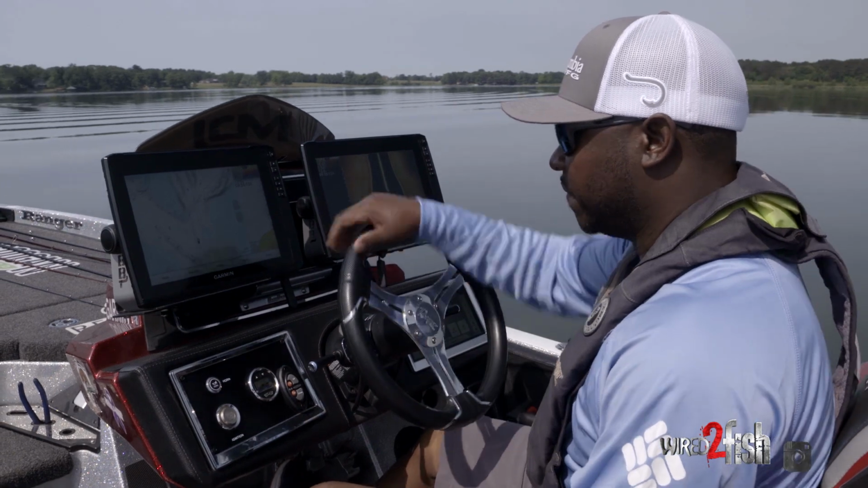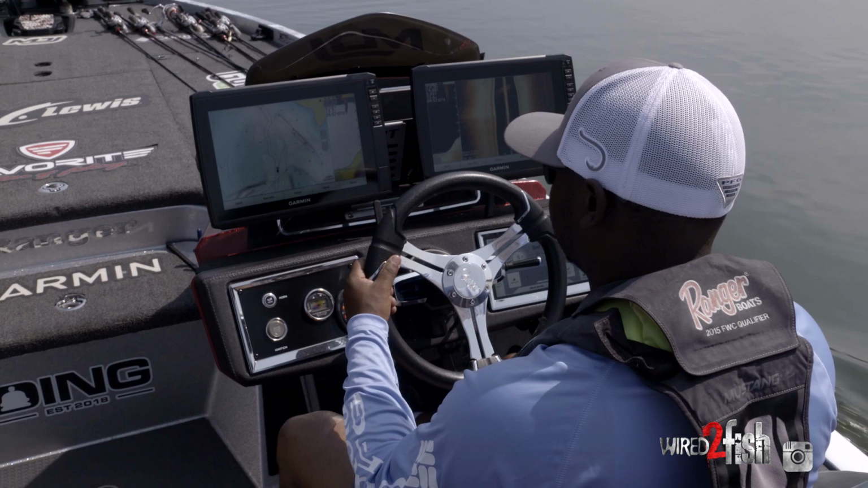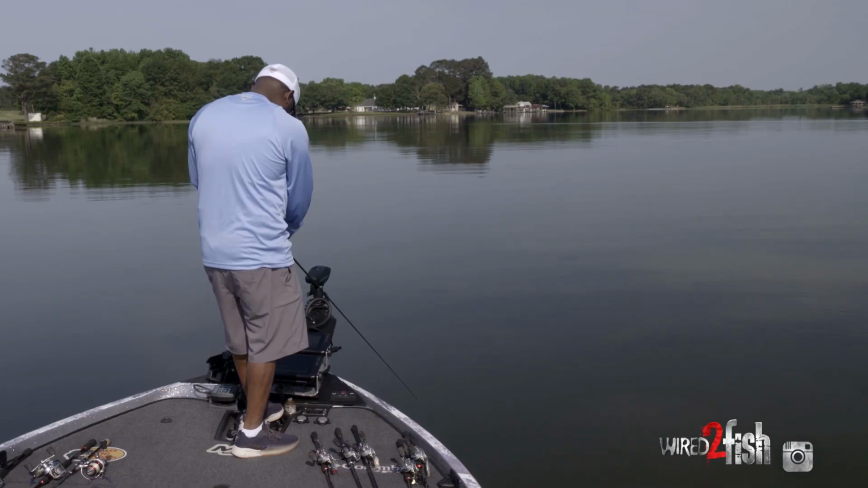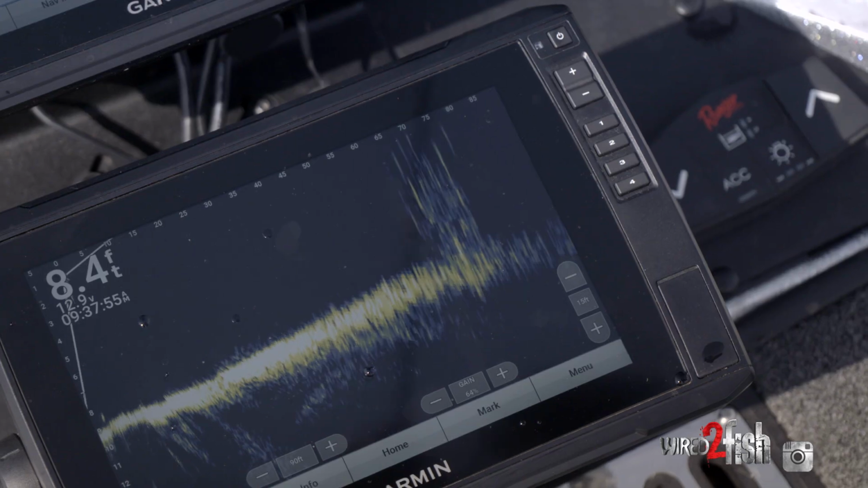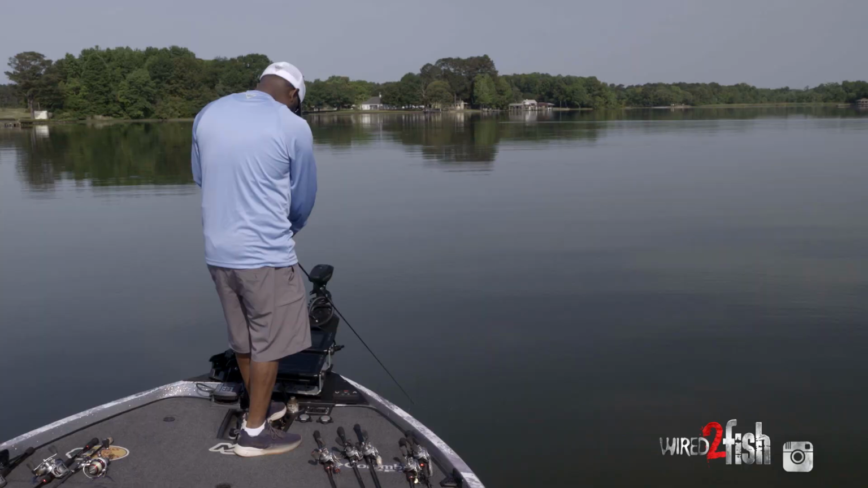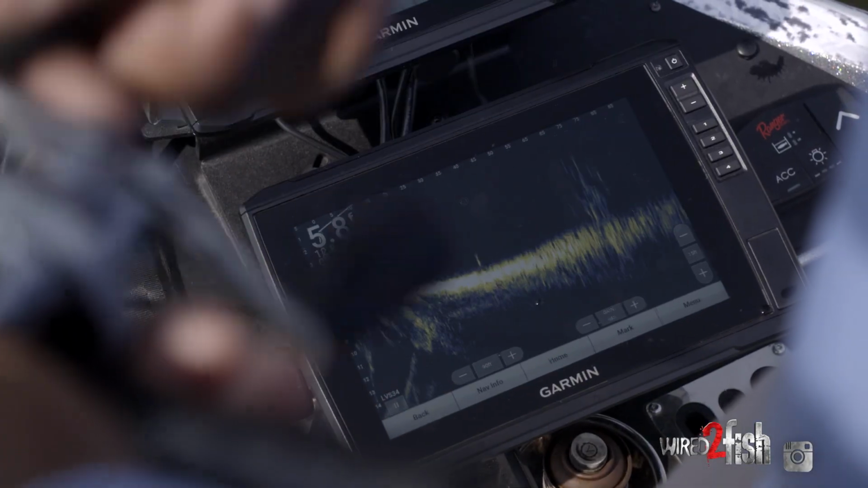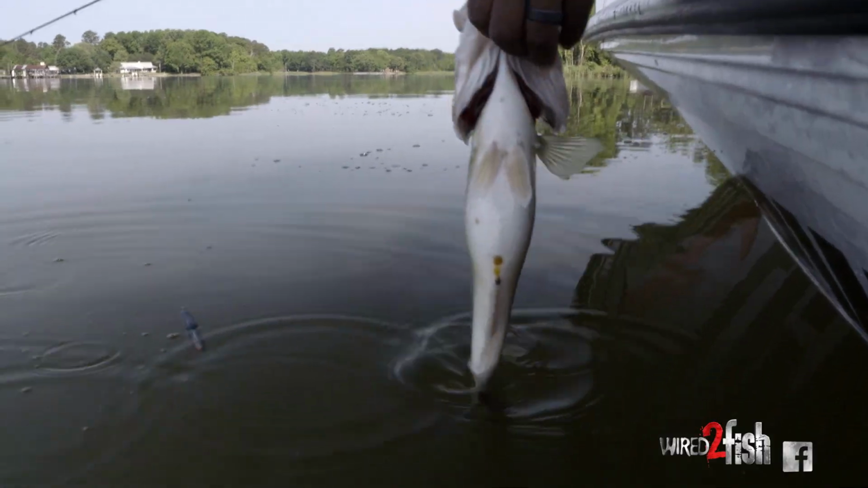The way this process works with brush piles, we spend a lot of time in the console behind those two units, idling, graphing, and I've marked several brush piles in the cockpit, idling around, looking at my Garmins. But now, with forward-facing sonar, I'm running a new transducer, the LiveScope Plus. It allows me to stay way off of these brush piles. I know where that pile is, I line it up on my LiveScope, I throw it right in it, boom. I'll give it 3, 4, 5 casts. If they're not active, then I just move on to the next pile.